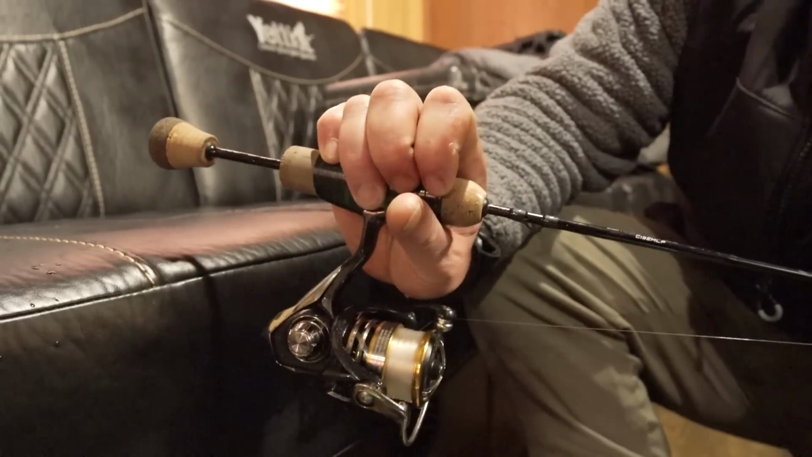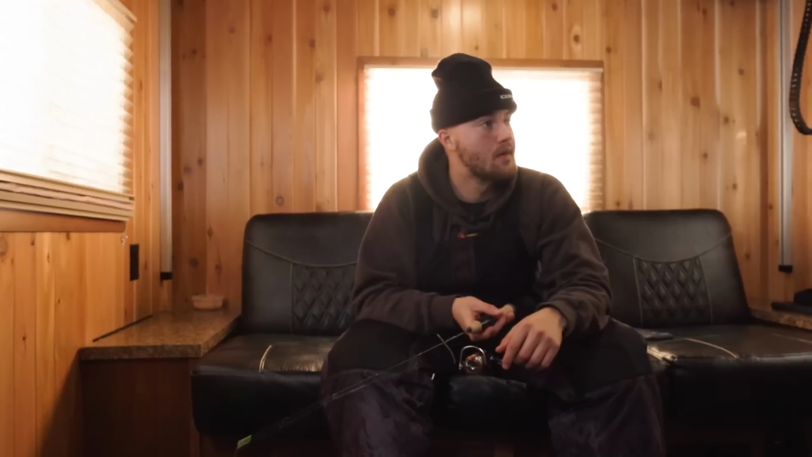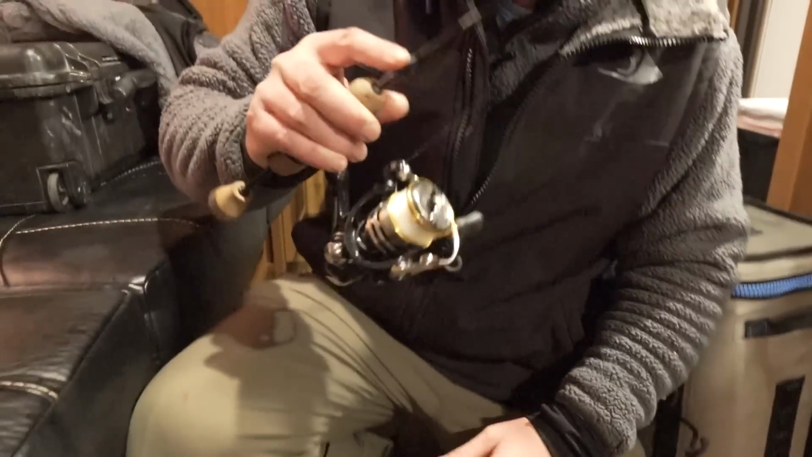The rods Jake and I are using for this, we've both got Croix custom ice rods here. Jake's actually got the house rod, and I'm using the deep spoon rod. And the nice thing about both of these rods is they're really set up well for fishing perch and walleye baits. Not necessarily big baits, but oh, great walleye, Jake.